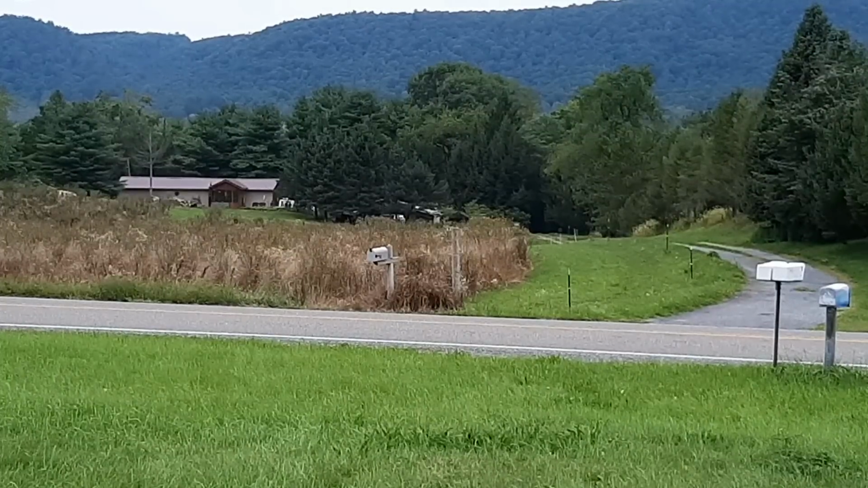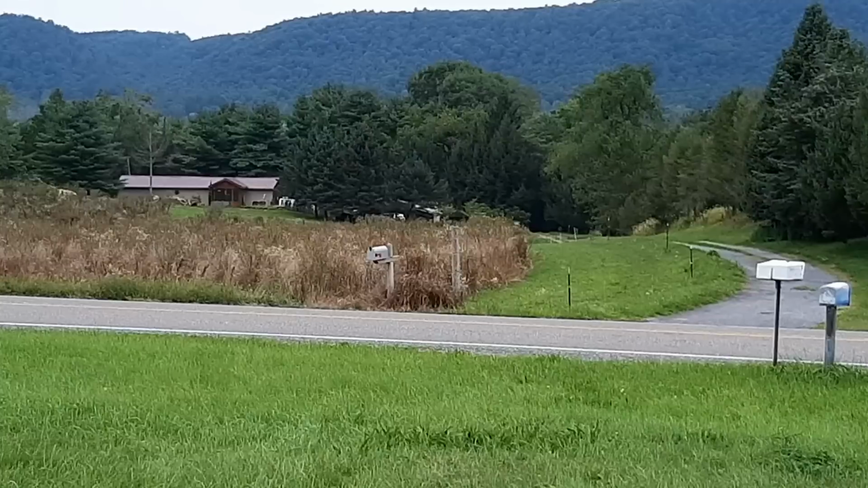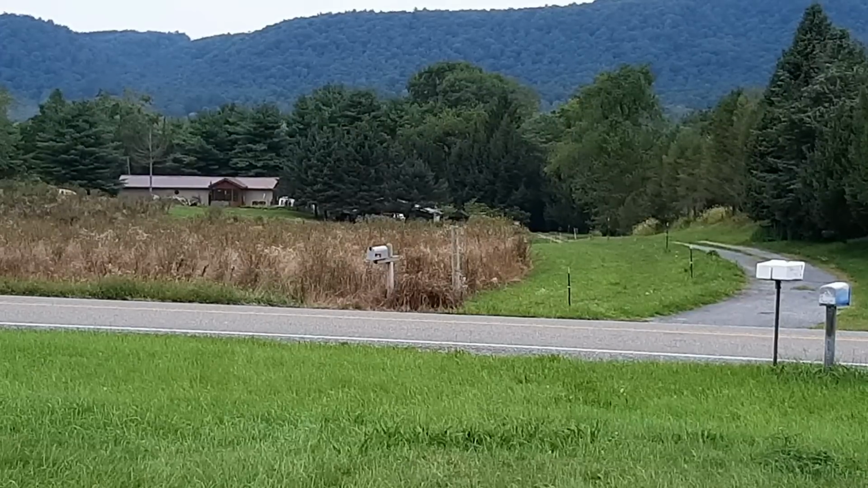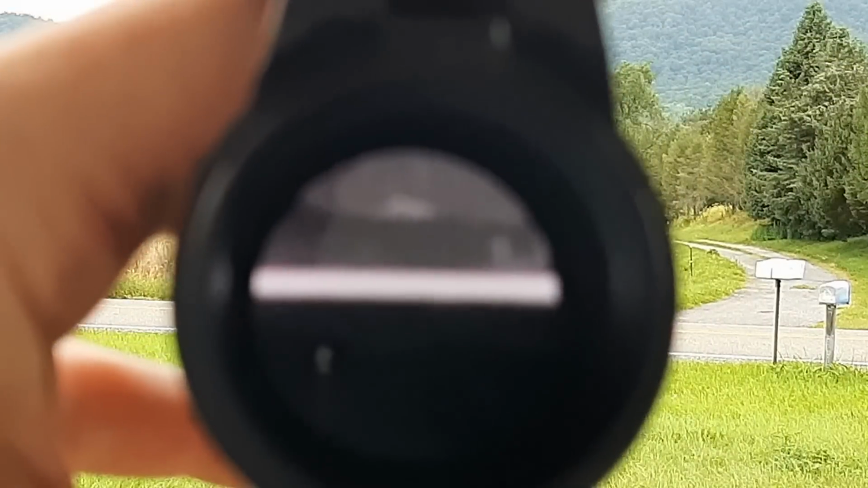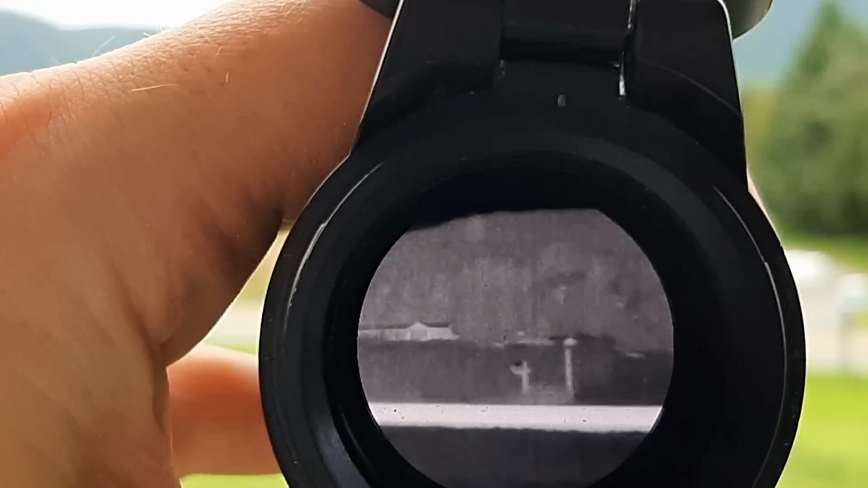Alright guys, so you can see here that my neighbor's cow moved behind the brush. You can't see her at all. I don't know where exactly she is, but I know she went behind the brush. So let's take a look in the thermal and see what she looks like. Alright, as you can see, she's gone.